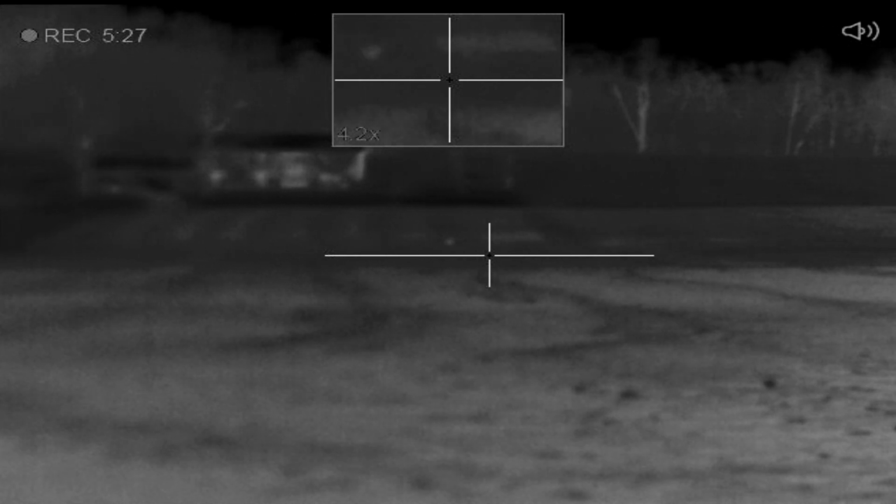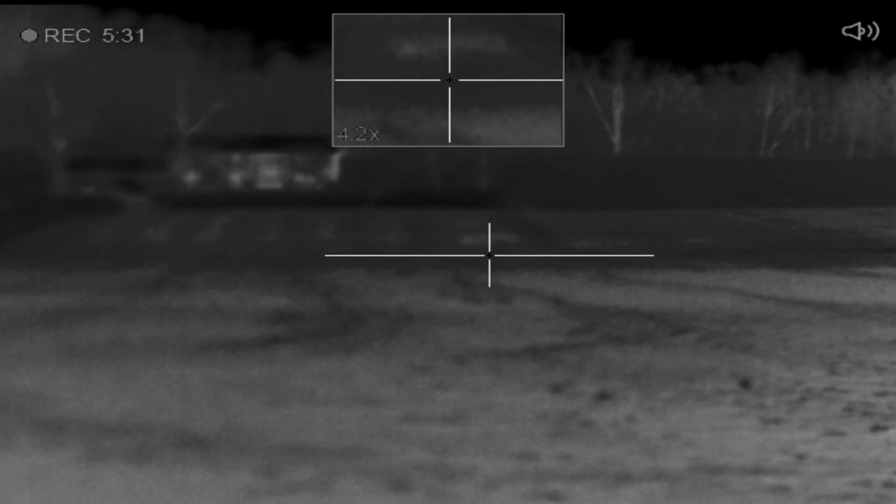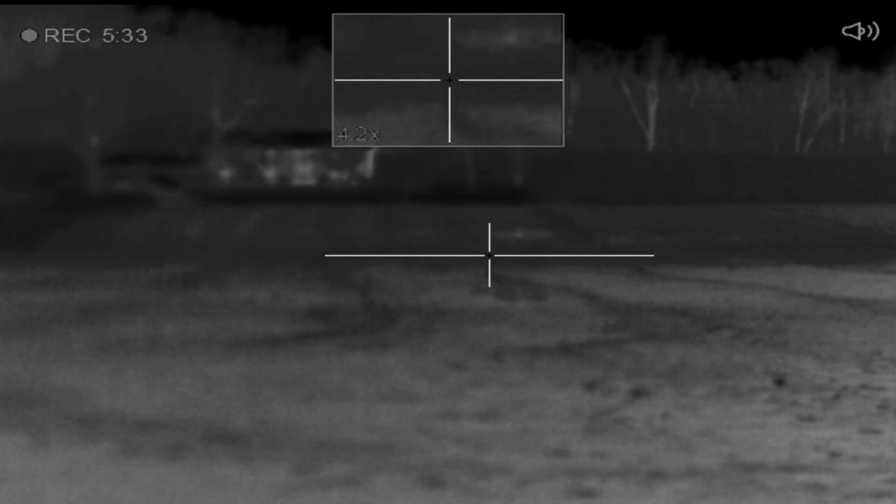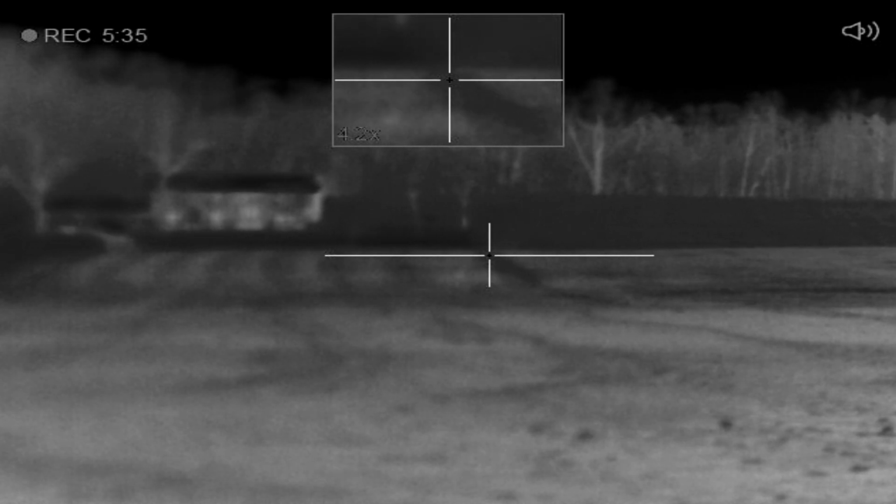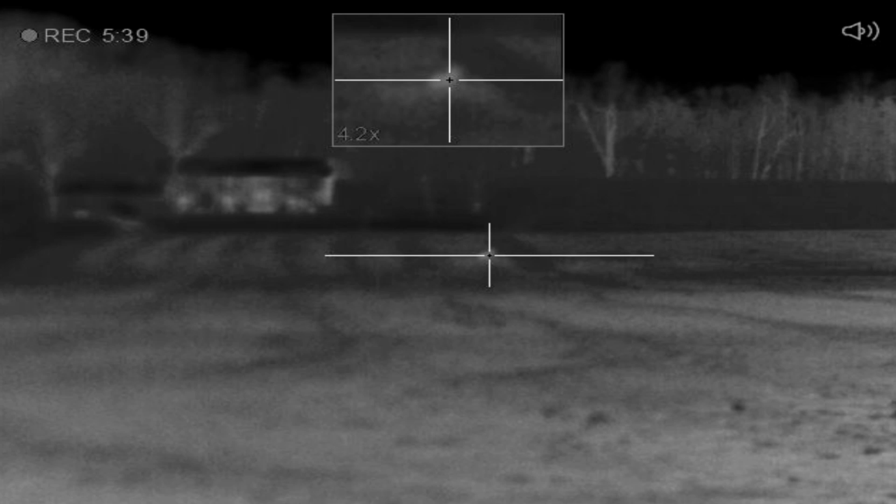Tip of the day is going to be, even though you don't think you hit it, always check. Listen close after the shot, you'll hear a little thump. He's going to get lined up on this coyote and let her eat.